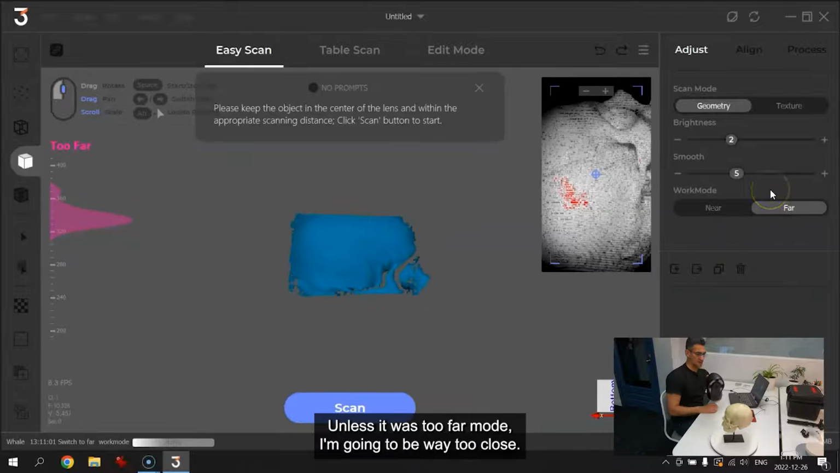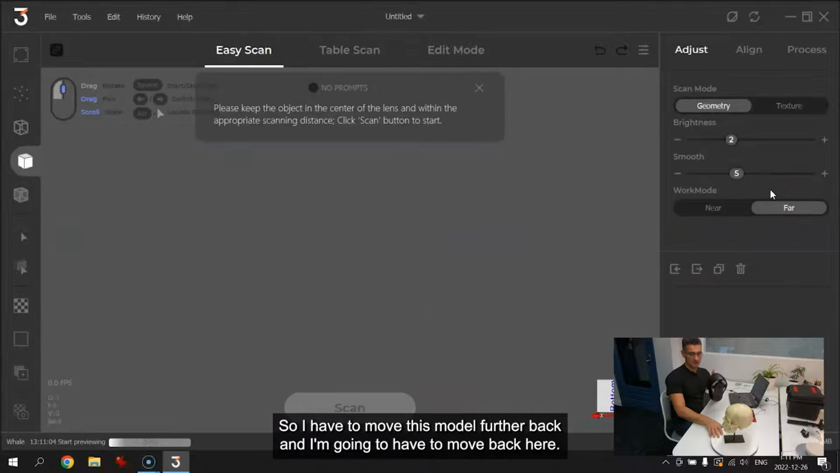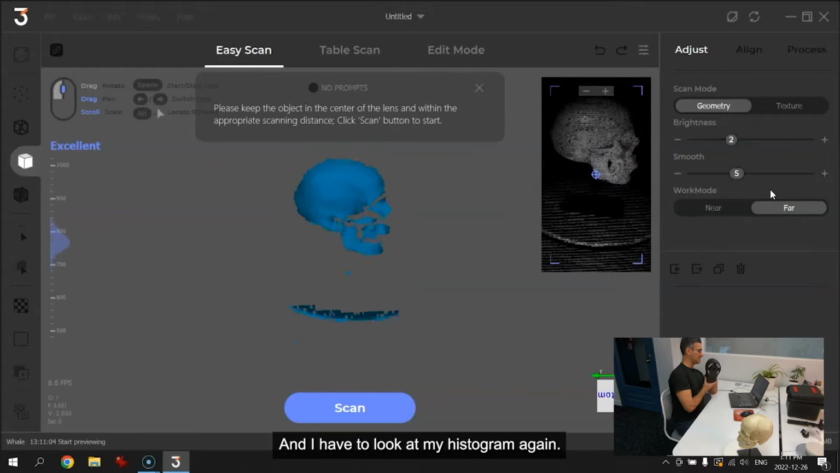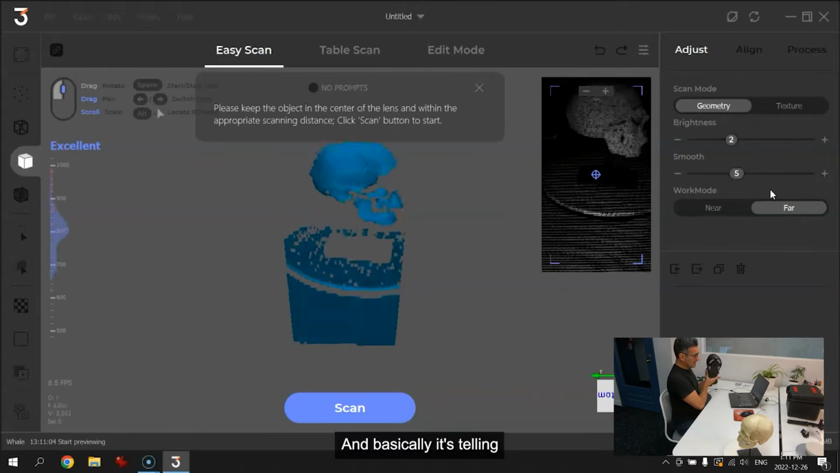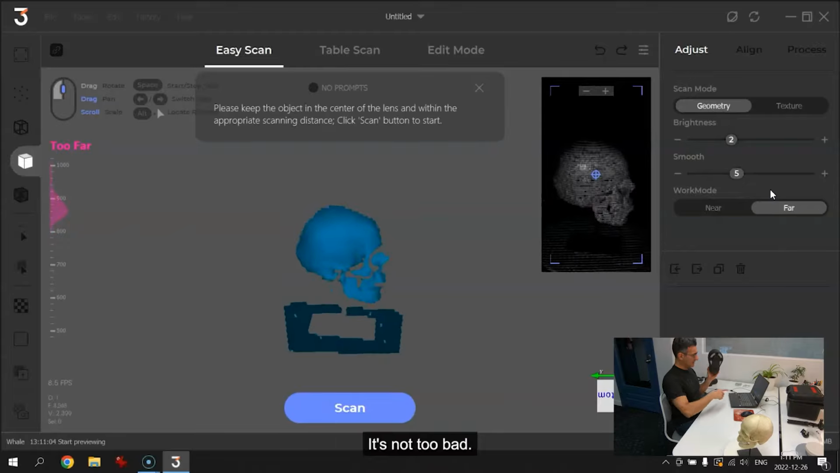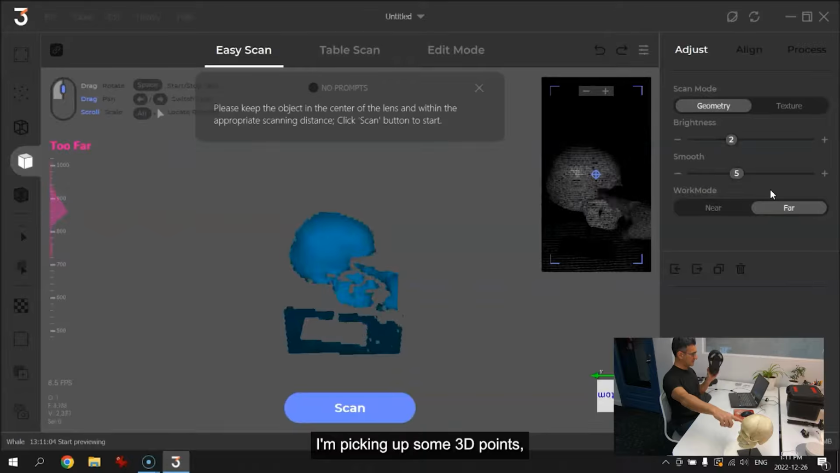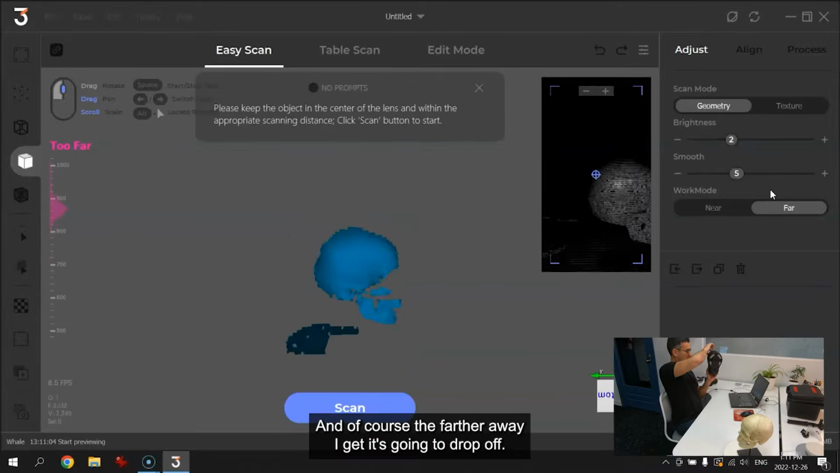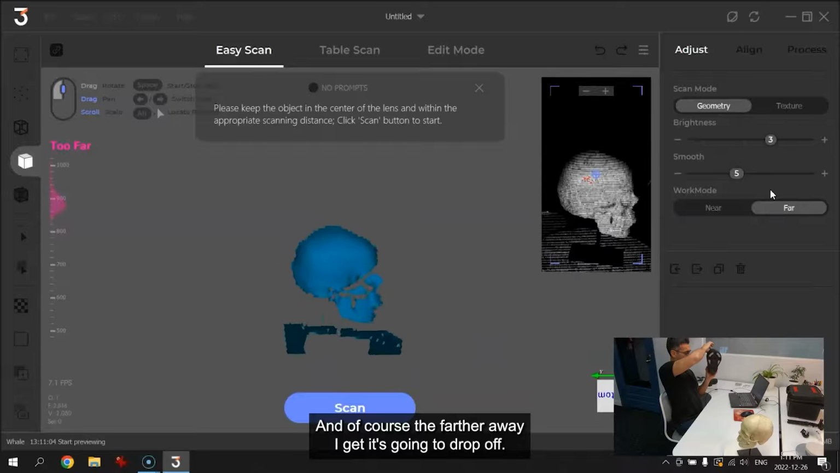Now, if I were to go to far mode, let me go do that. I'm gonna switch to far mode. I'm gonna be way too close, so I'm gonna have to move this model farther back, and I'm gonna have to move back here, and look at my histogram again. Basically it's telling me how many points I'm picking up. Now, it's not too bad. I'm picking up some 3D points, but my exposure looks a little low, so I'm gonna pick this up a bit. And of course, the farther away I get, it's gonna drop off.